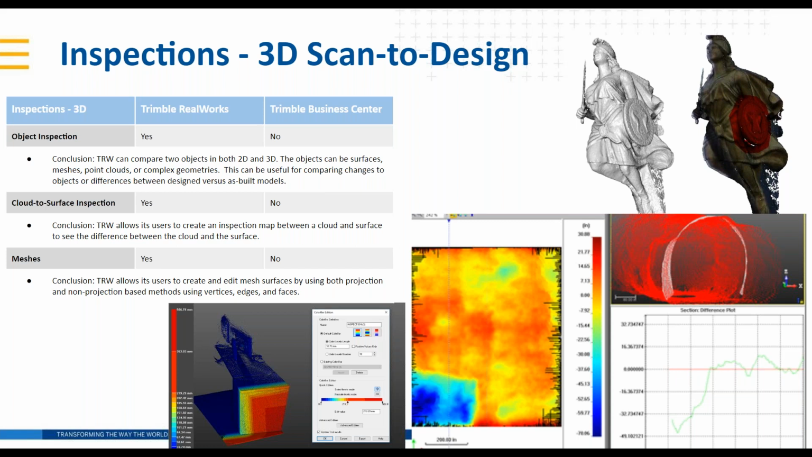And then RealWorks treats meshes and surfaces almost as the same thing, but where TBC can do the edits on the 2.5D surfaces, RealWorks can do the edits on the full 3D meshes. So being able to create and edit mesh surfaces by using both projection and non-projection based methods, like the unfolding of a cylinder to pick up a tank, or using a vertical plane as the basis for your projection to pick up some vertical features, getting that full 3D dimension.